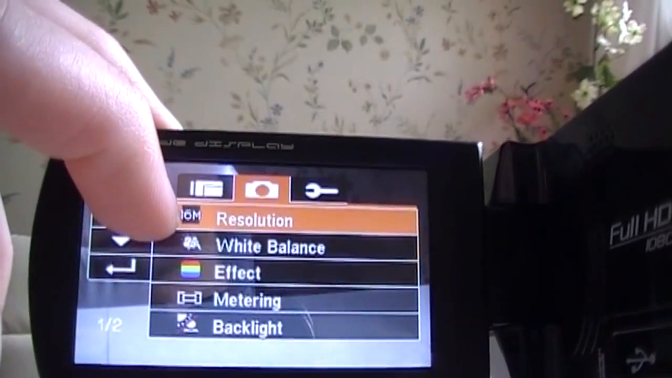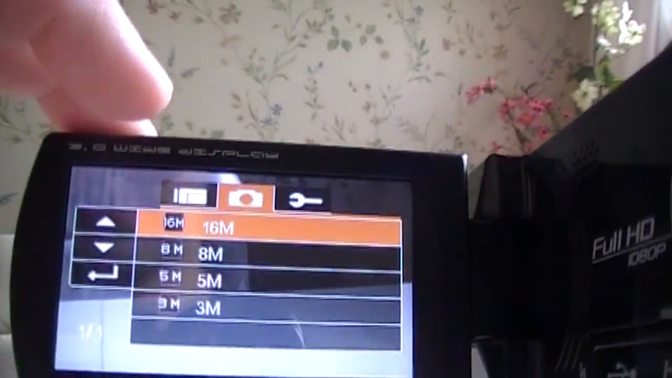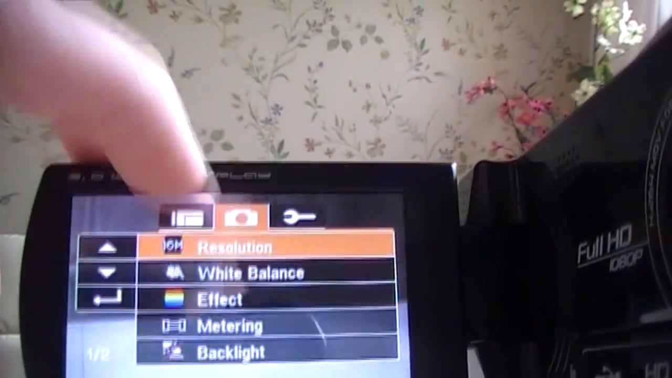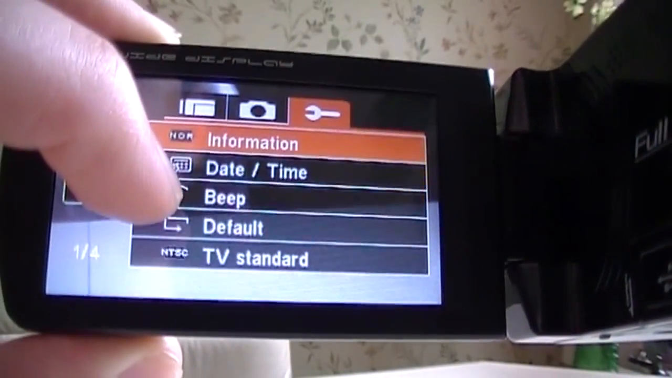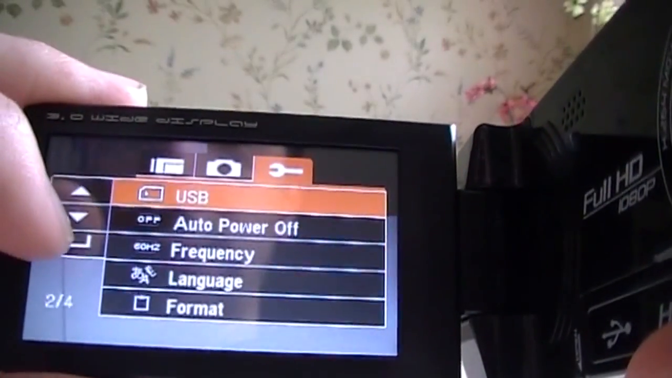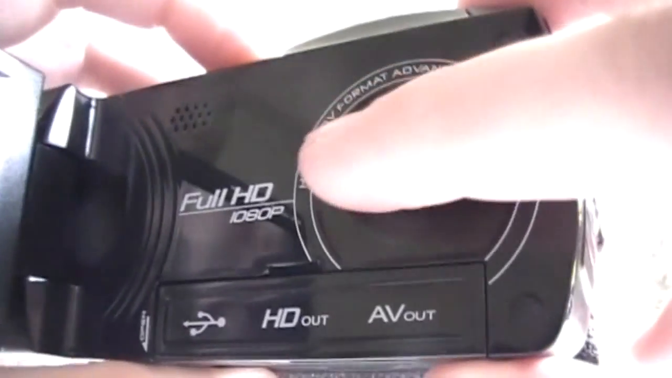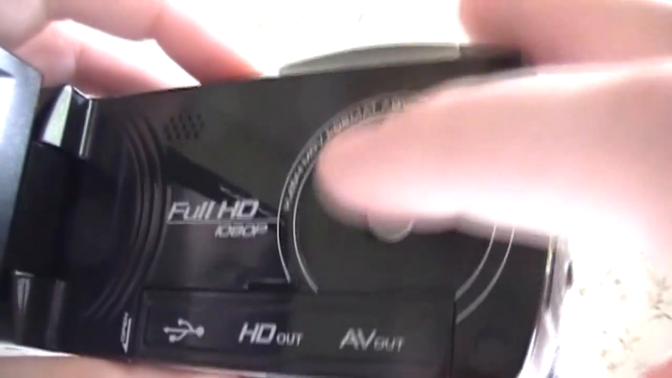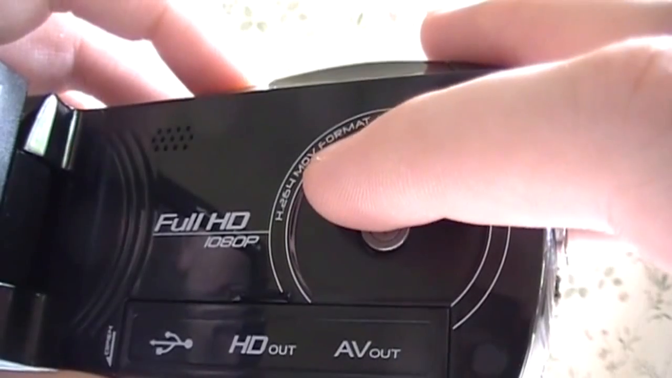You get similar settings in the menu for still photos. You can adjust the resolution up to 16 megapixels, but of course that's interpolated because this camera only has a 5 megapixel image sensor on it. And you get your setup menu for things like date and time, turning the beeps on or off, setting it for NTSC or PAL, and so on and so forth. Also inside the LCD cavity is the built-in speaker, and this thing here that says H.264 MOV format advanced dual camera. That's actually a mistake. This does record in H.264 format, but in AVI files.